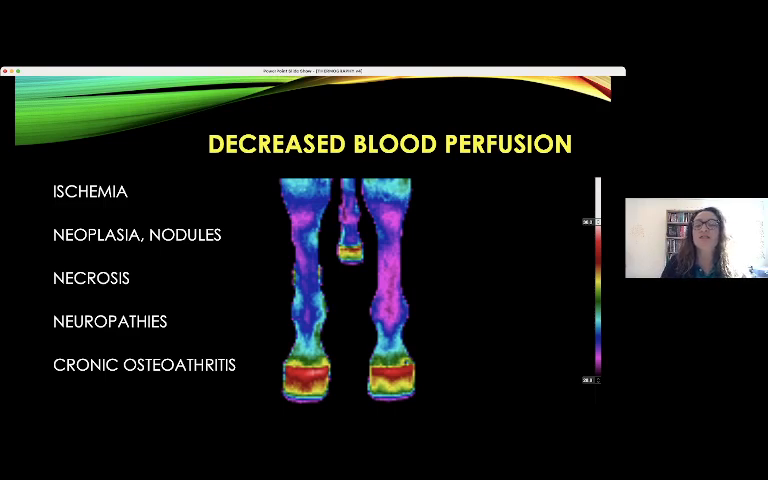Here you can see another horse with decreased blood perfusion in the left forelimb. So we can have some guide to inspect better what is happening in that limb.